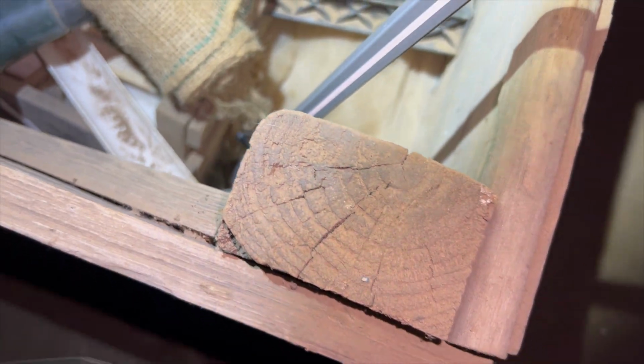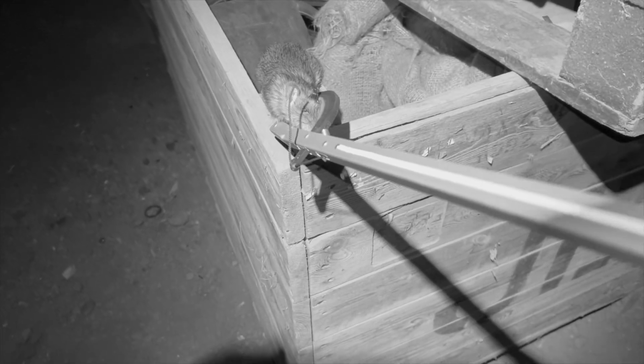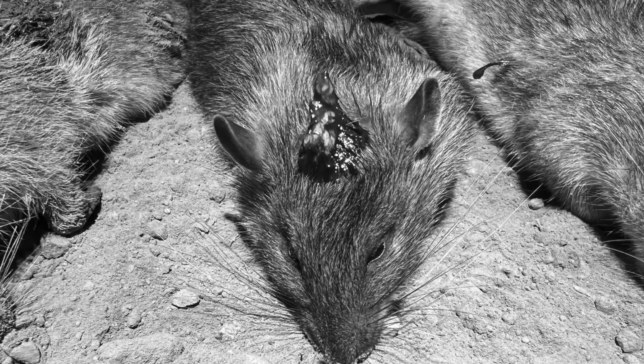Look at the shot placement on this. The one we had off of here. Look at that. Absolutely took his brains out.